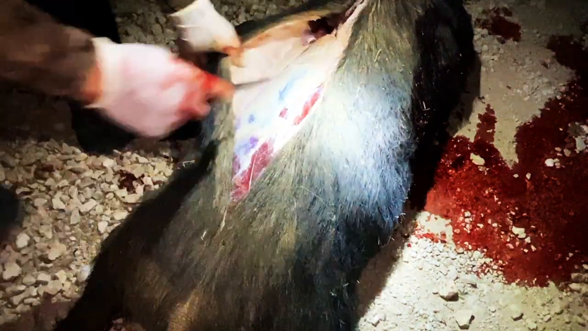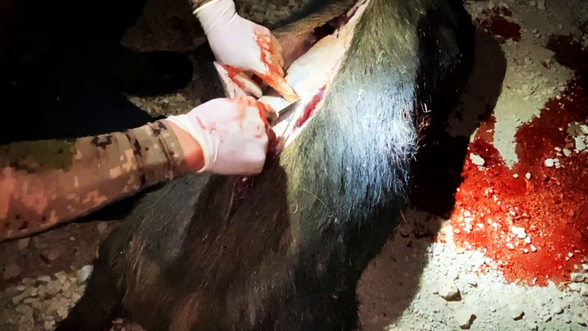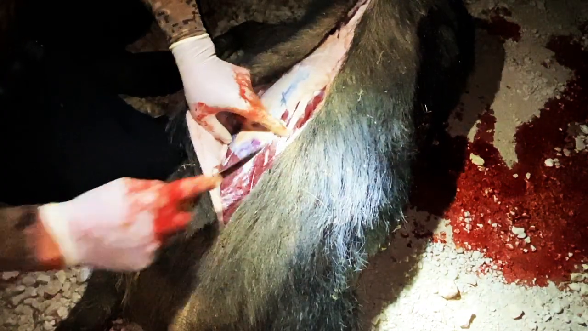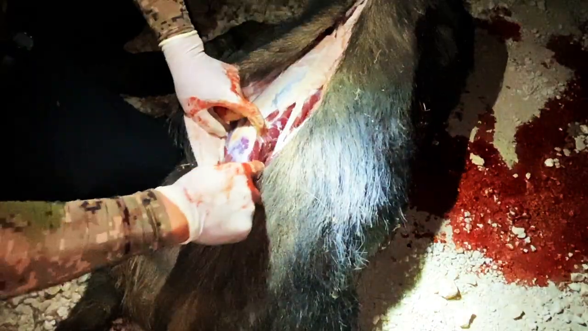This, my friend, is a nice backstrap. Find the spine with your phalange and run it right up to the hip bone. There's a hip bone right there. I like to run it up. You can literally feel it. It feels like a knot.